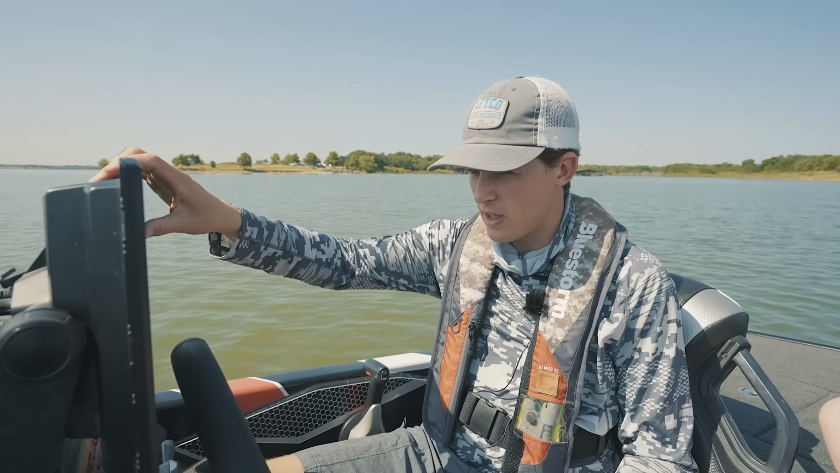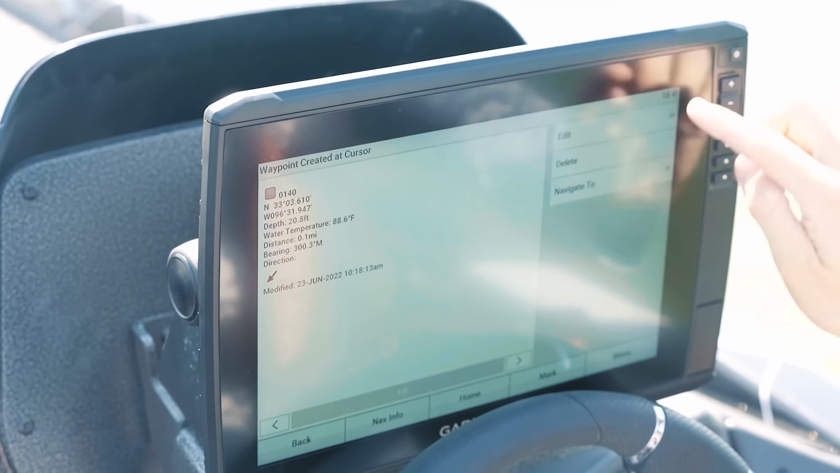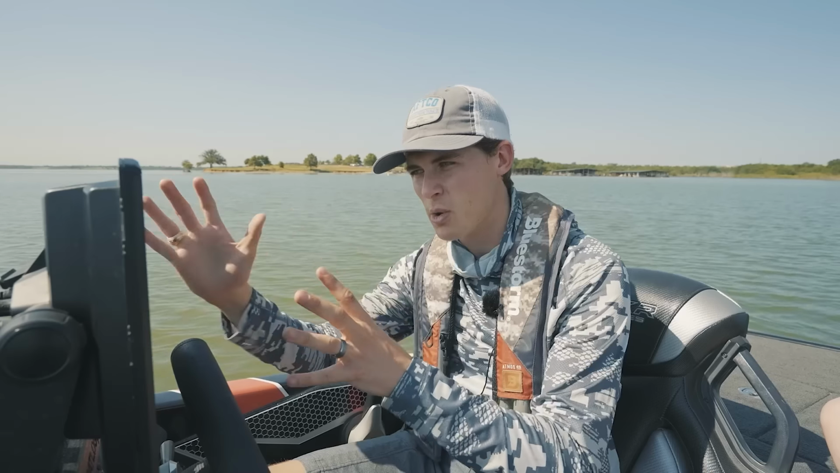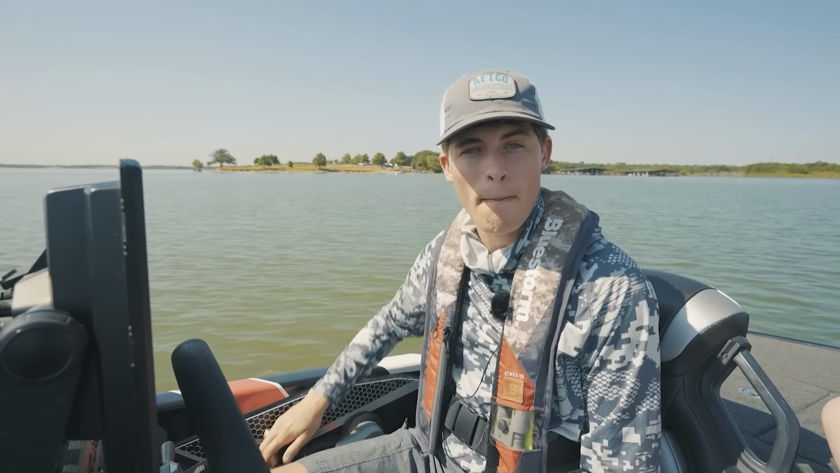So we're gonna go like this. I'm gonna put my finger right on this brush pile, right on the base, press my waypoint, and save it as a tree. If I really thought these fish were bass, I would mark a waypoint, but I don't think they are. I think they are just trash fish like carp or gar. So we're gonna move along.